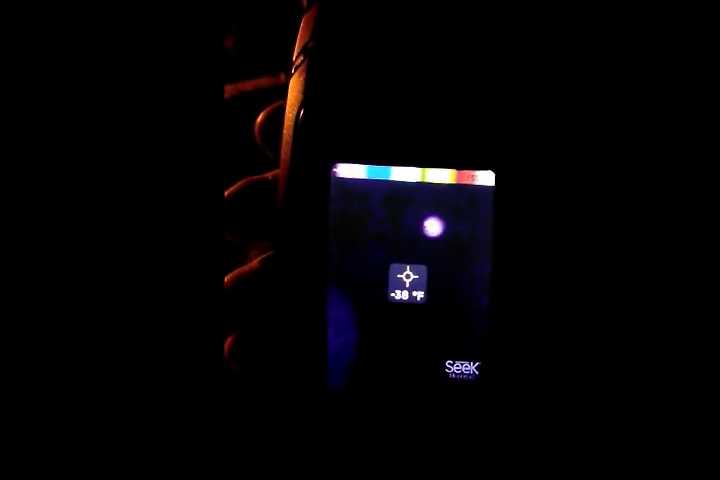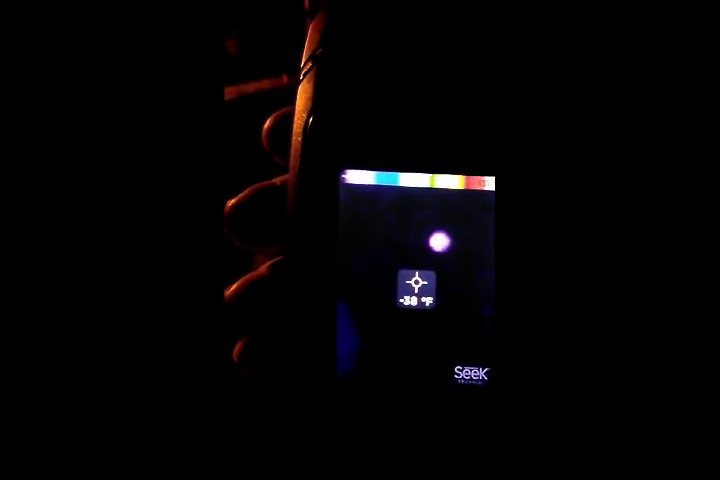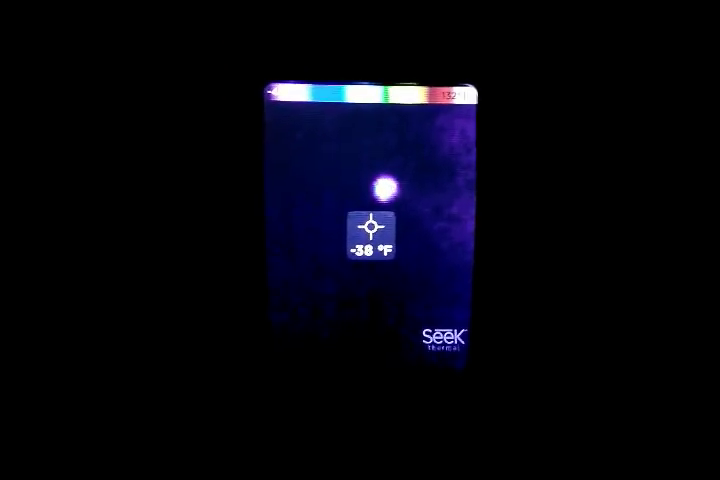And if we look at the moon, we can see it spinning. How is that at all possible? That is not at all possible. The only way that's possible is if there's a lens in front of it. But it can't be. There's no such technology, is there? Not that I've shown many times.